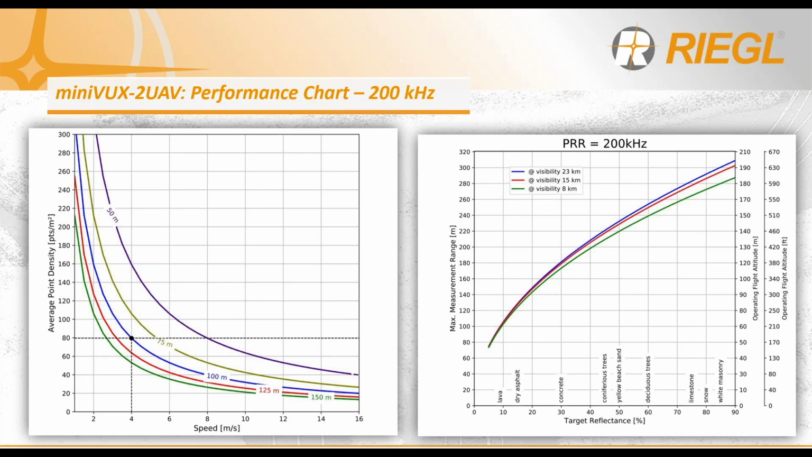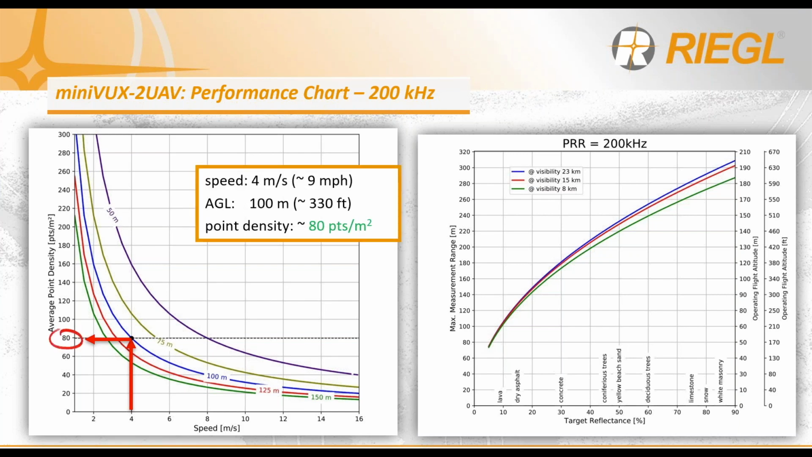So by investigating further the performance of the miniVUX 2 UAV, using the same flight conditions example as for the miniVUX 1 UAV, so still flying at 4 meters per second, still operating at 100 meters above ground, we're actually doubling the point density at 80 points per square meter with one flight pass. Alternately, you could also just fly at double the speed and get the same point density as before, and that gives you that flexibility of less time out in the field by collecting the same amount of data.